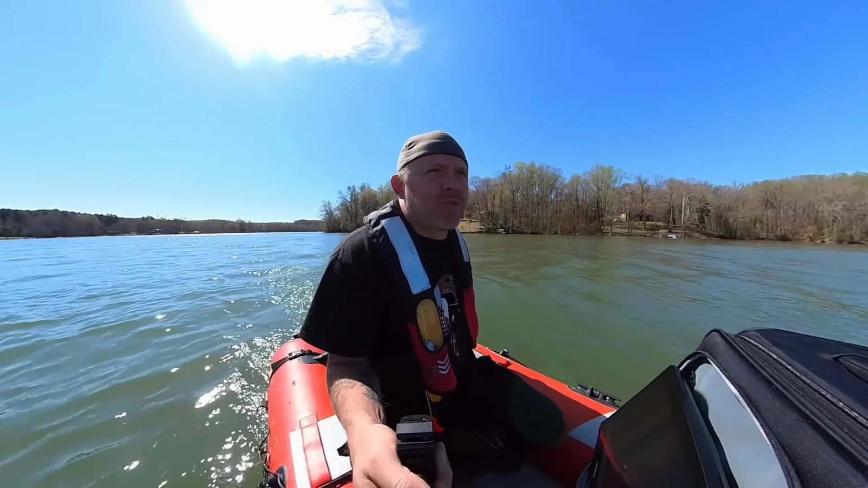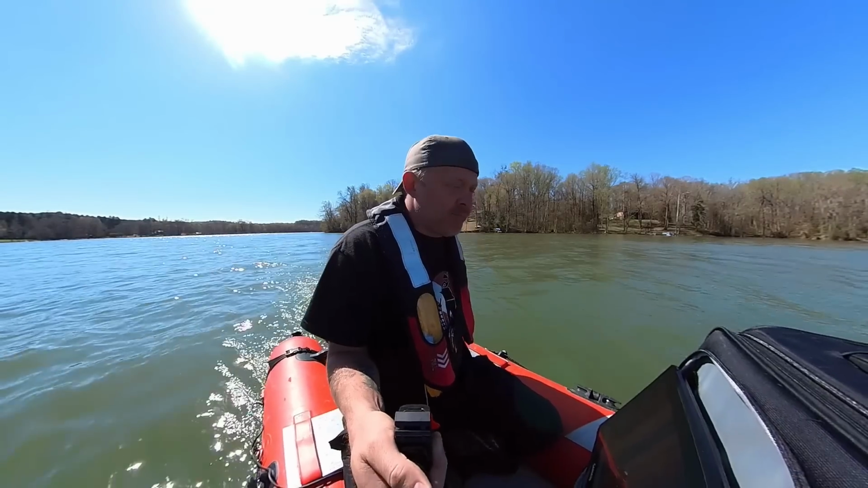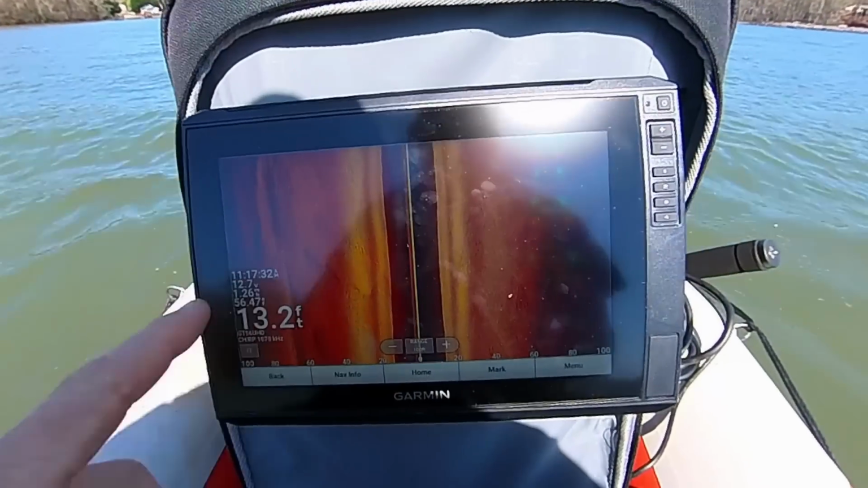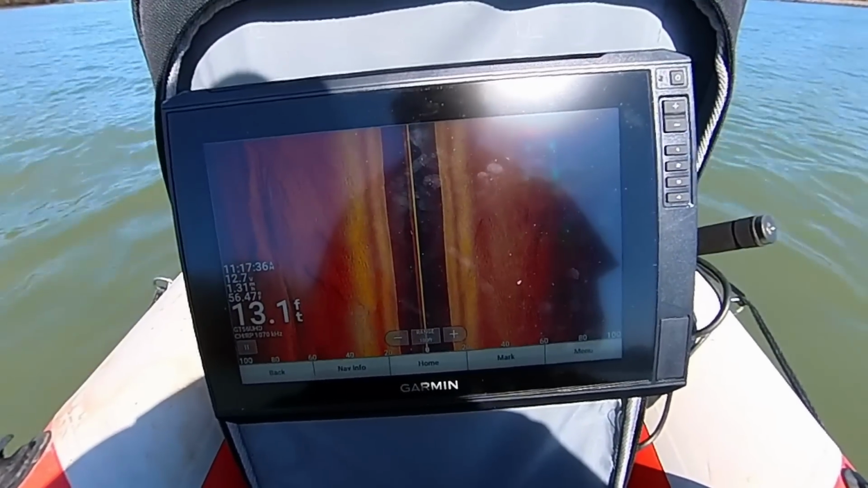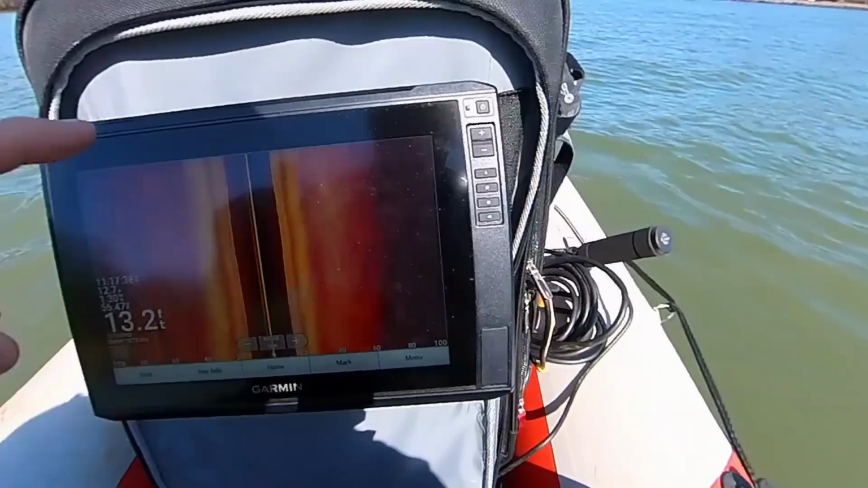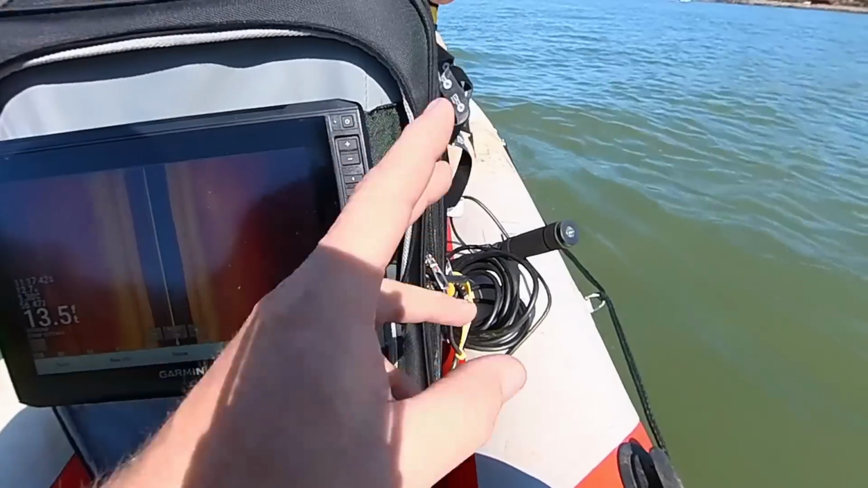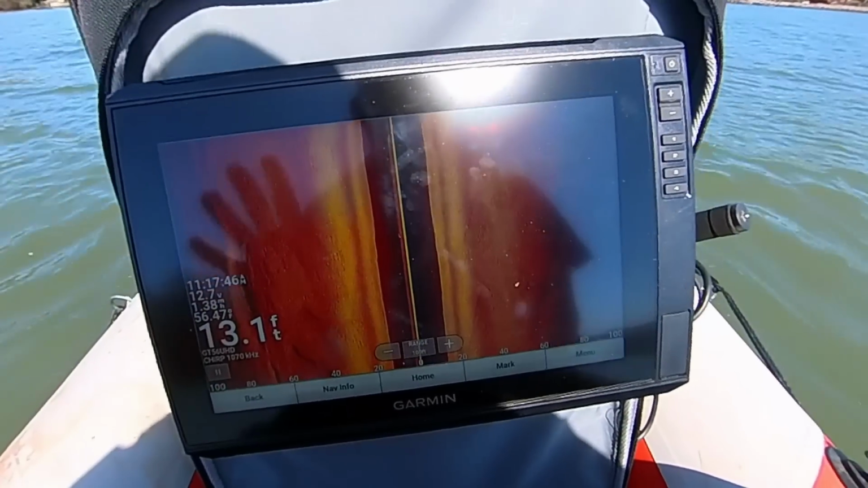Okay, so we're out on the river, playing around with the sonar, getting it all dialed in, and it's a beautiful day. Pretty much I just want to show you guys exactly what I'm working with here, so check it out. This is the sonar I'm using. It is a Garmin EchoMap 126SV. I also have Panoptix, which is the live scope on the side, and I use that pretty much to pinpoint where the car is. But today we're going to talk about just the side scan sonar.